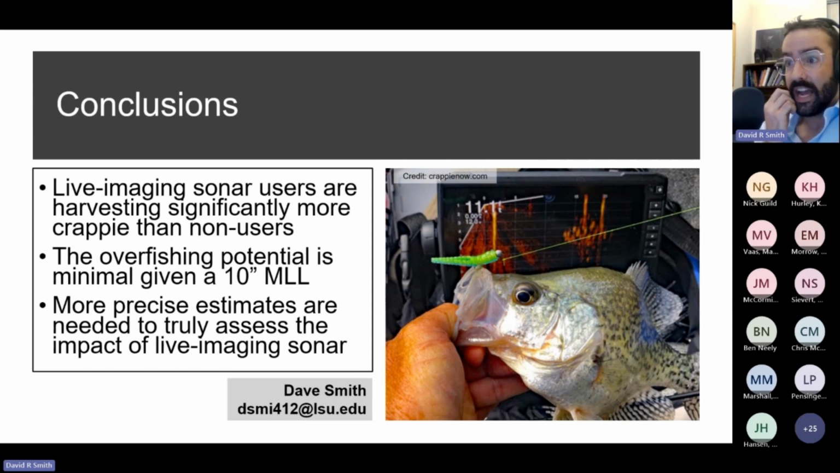So I think that our findings are relative to other reservoirs throughout the southeast, and I'm not really sure what it looks like in other fisheries, but definitely wherever crappie is a focus, that's where we've seen higher adoption rates.